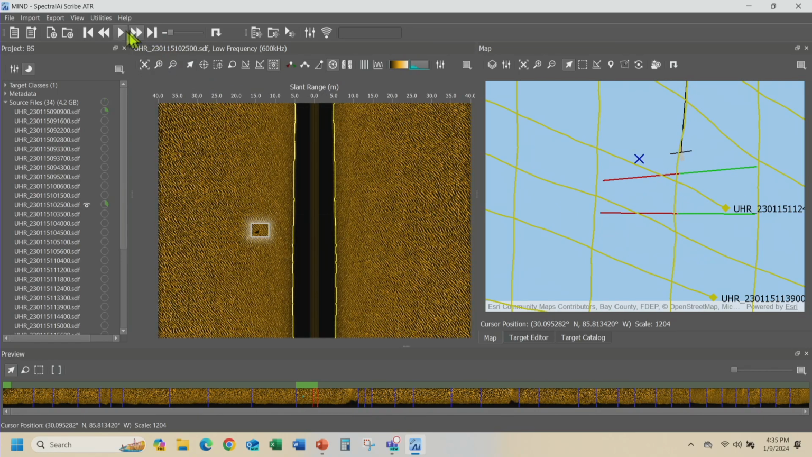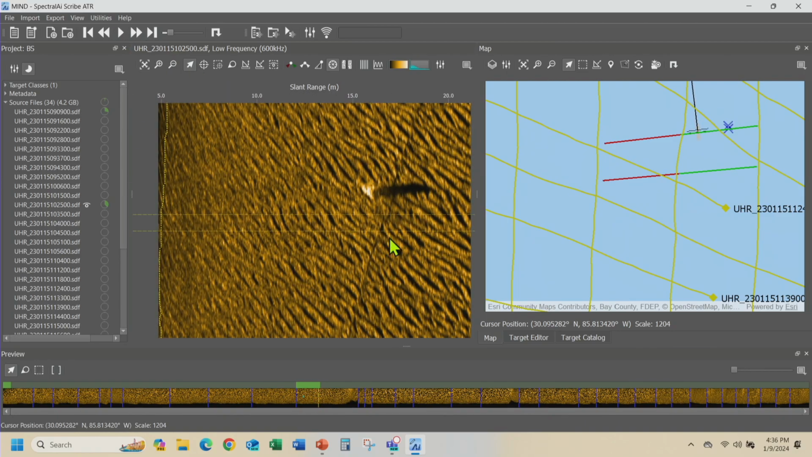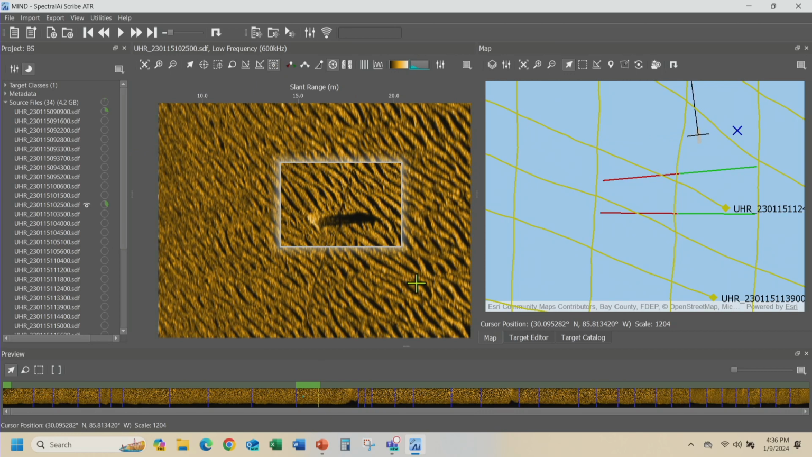So I can go zoom along, and there's another interesting object. So I'm now going to zoom in, and I'm going to have a look at the high frequency data there. So I'll just go and peek at the high frequency data, see the difference. It's pretty cool the way this works. So let's say I'm not going to bother digitizing. You can see how I can go in and I can digitize and classify all my targets. Now, you look at my audit trail.